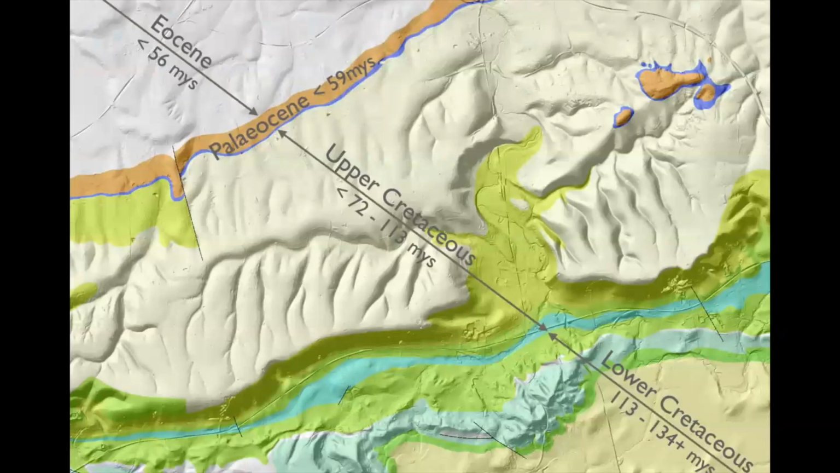In terms of ages, Lower Cretaceous is about 113 to 134 million years. The Upper Cretaceous, the chalk, is in this instance, from that unconformity, about 72 to 113 million years worth of deposition. And then the Eocene is all of this lot.